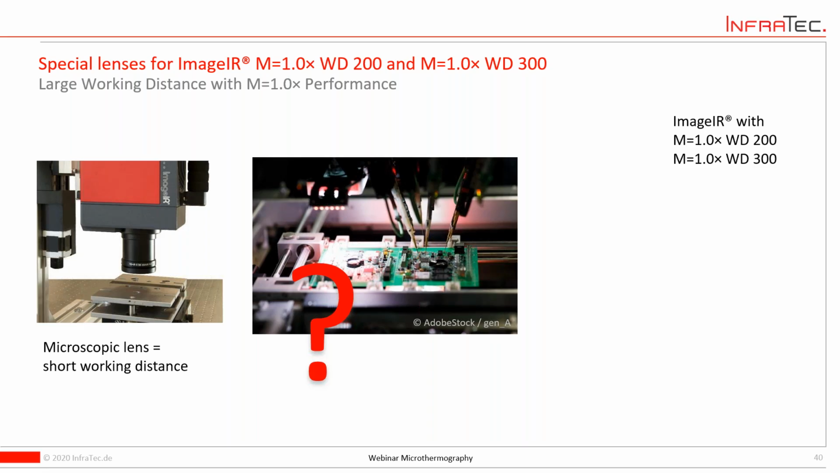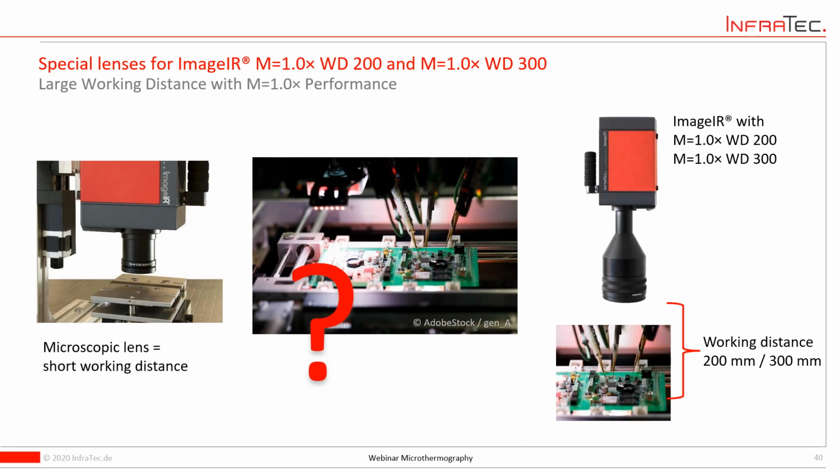And that's why we came up with microscopic lenses with a working distance of 200 millimeters, respectively 300 millimeter working distance, and these are MX1. So you are able, by choosing these kind of lenses, to really make the most out of your existing setup, but being able then to do the measurement task.